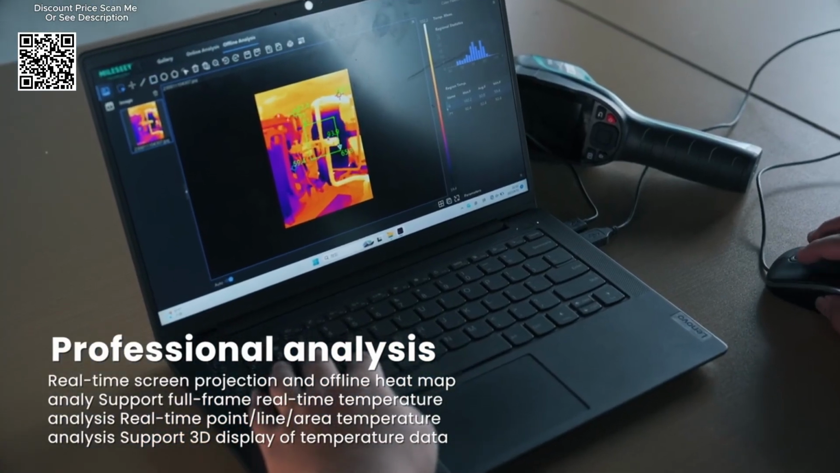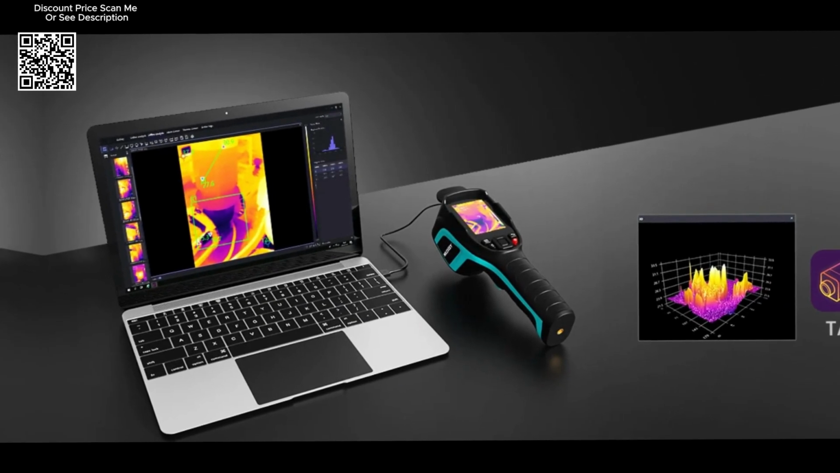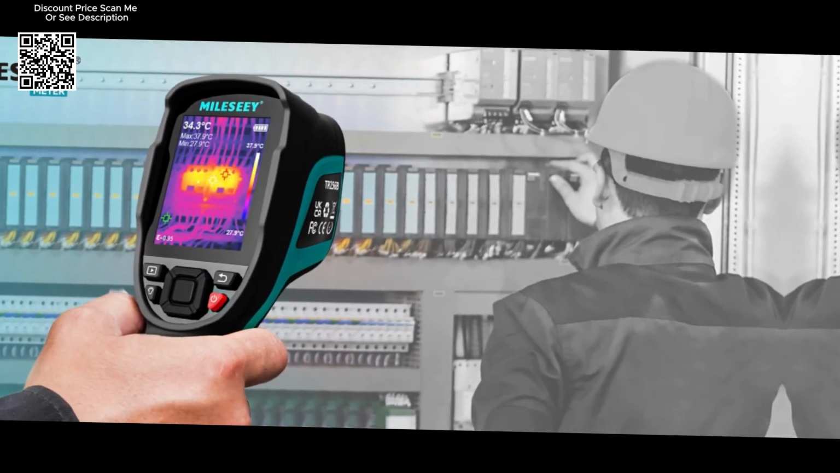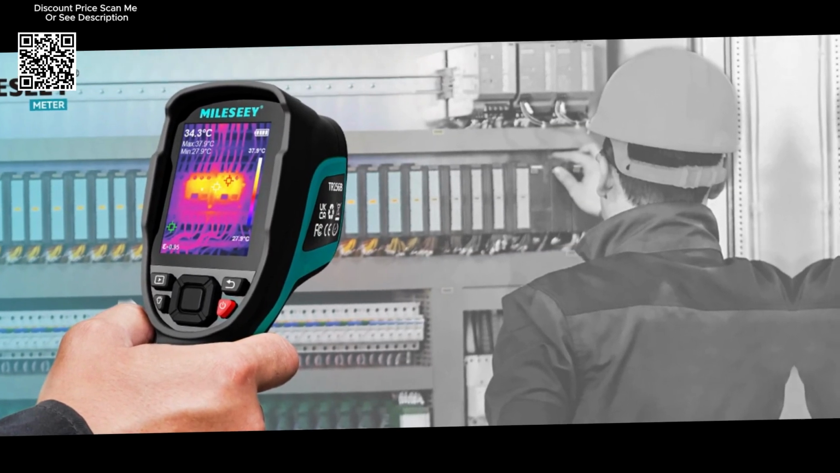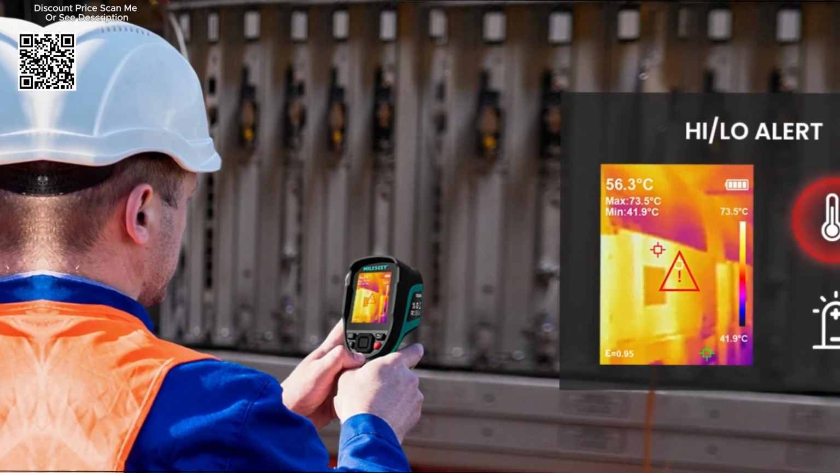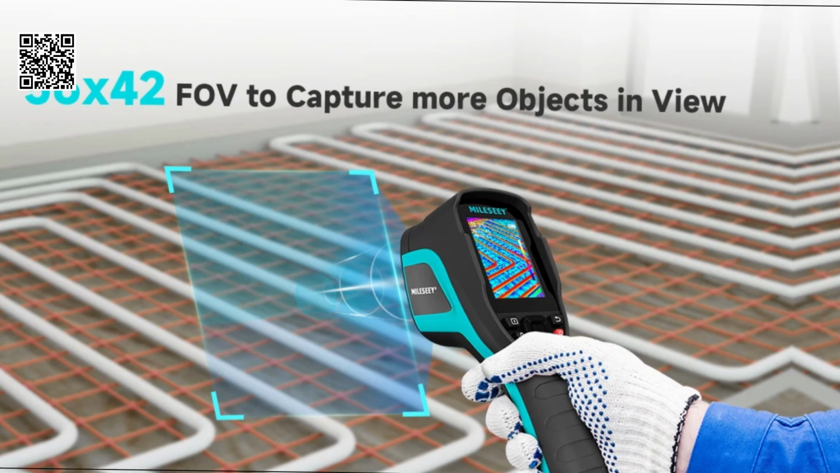Installing or repairing floor heating systems can be challenging without the right tools. The MILESEEY TR256E TR256B simplifies this process by providing clear thermal images of the heating elements under the floor. This allows you to verify the correct operation of the system, identify any malfunctions, and ensure even heat distribution for optimal comfort.